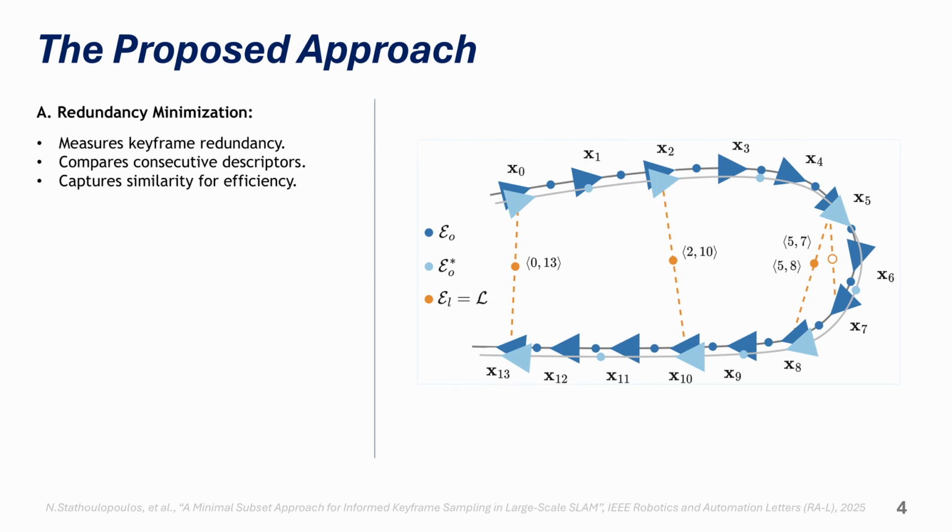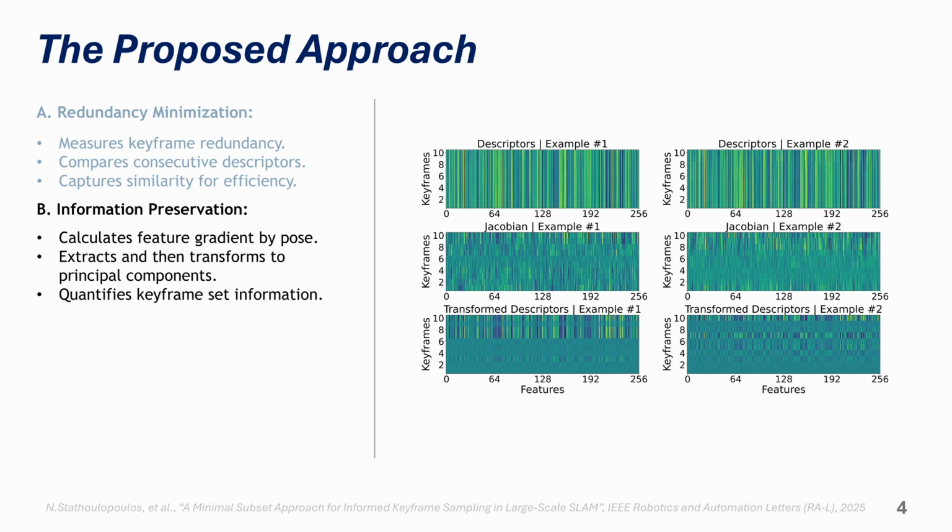This metric captures the redundancy between keyframes by comparing the similarity across consecutive descriptors. Next, the information preservation term analyzes consecutive keyframes to calculate the gradient of features based on pose changes. We extract the principal components and transform the descriptors accordingly. This step allows us to quantify the information preservation within the selected keyframe set.